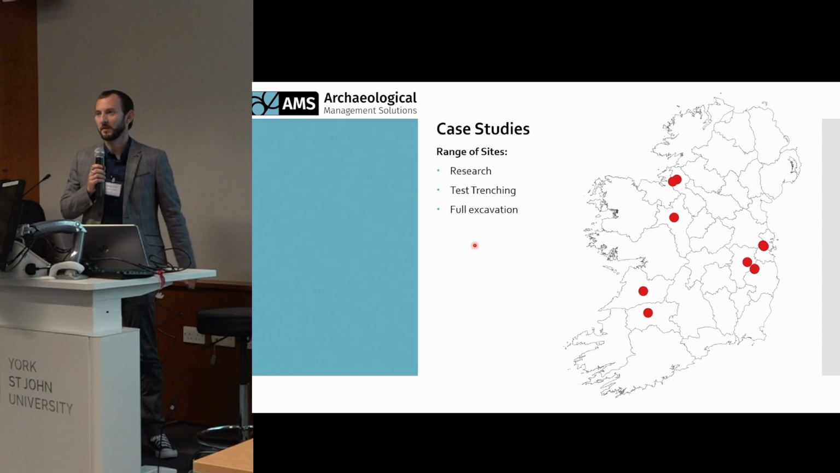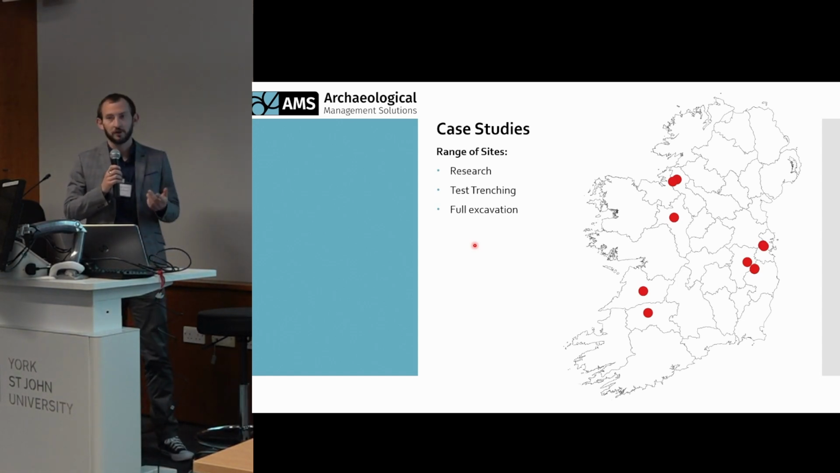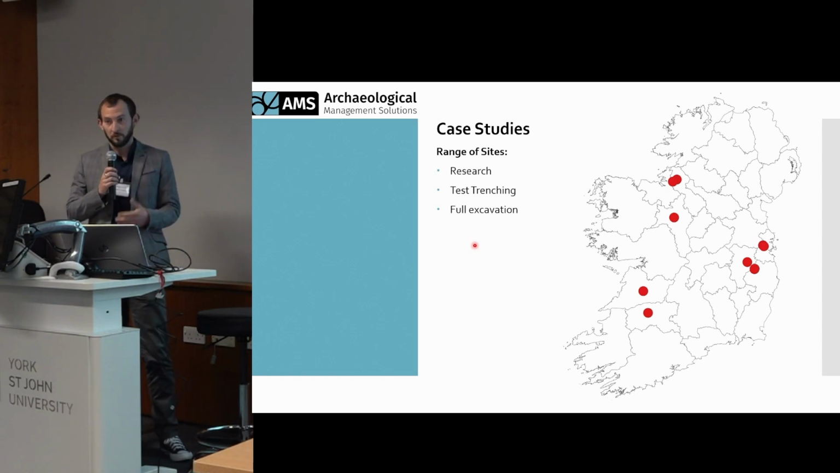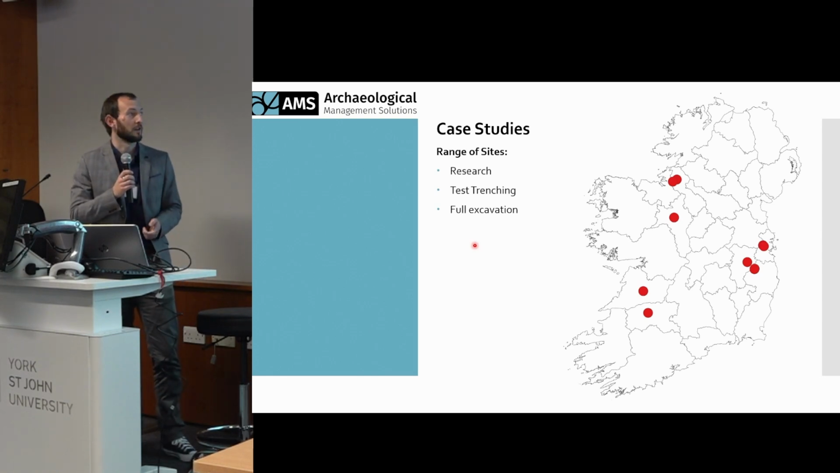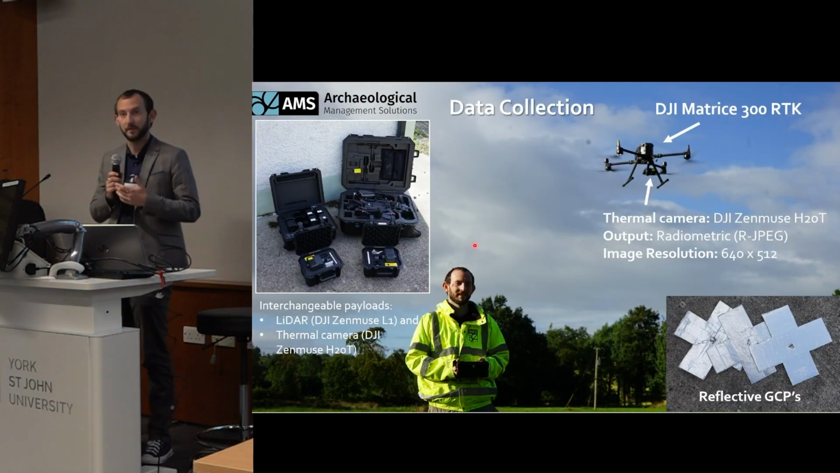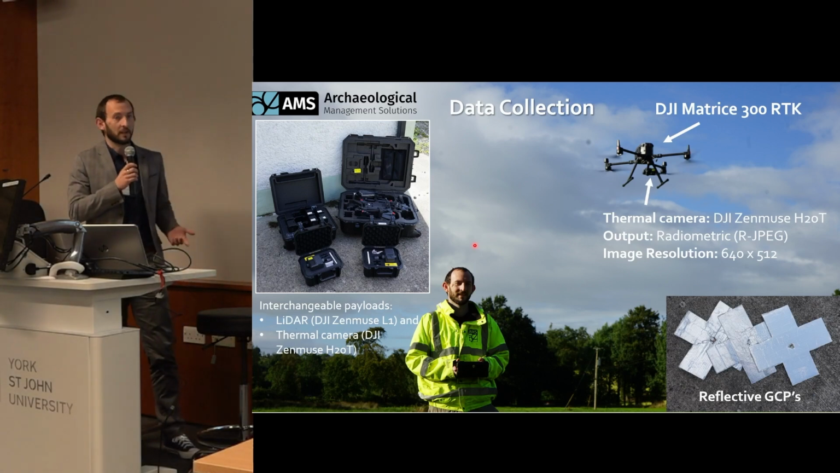As James mentioned, my name is Liamóg Roche, and I've been interested in examining the potential for thermal imaging, UAV-based thermal imaging, as a subset of archaeological remote sensing in Ireland. And so, because of our work with AMS, I've been afforded the opportunity to carry out a variety of thermal surveys on a variety of sites across Ireland. And so I suppose the first thing to talk about is a little bit about the equipment itself.